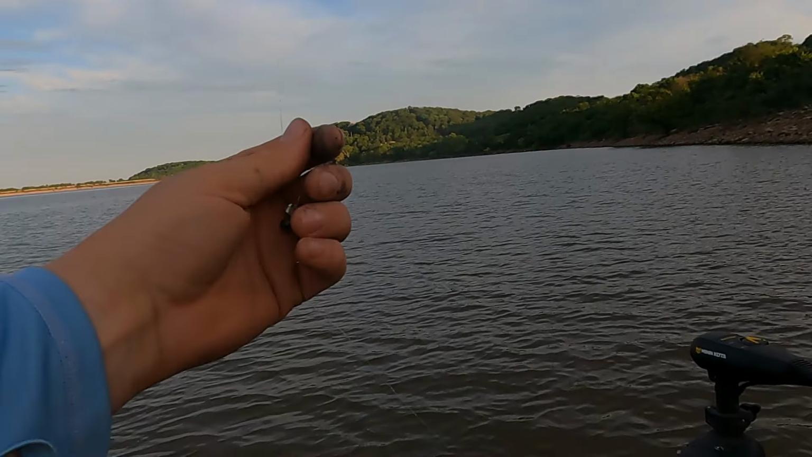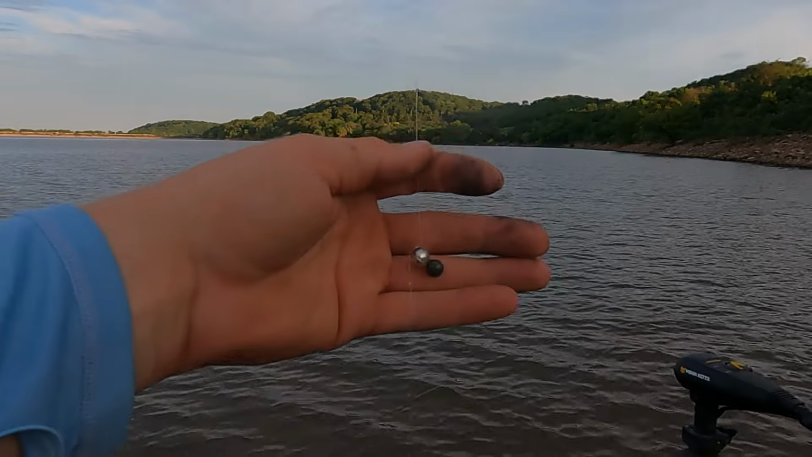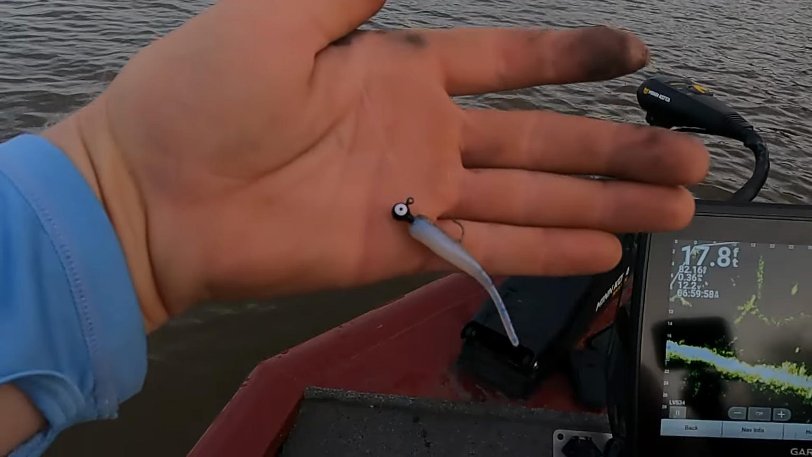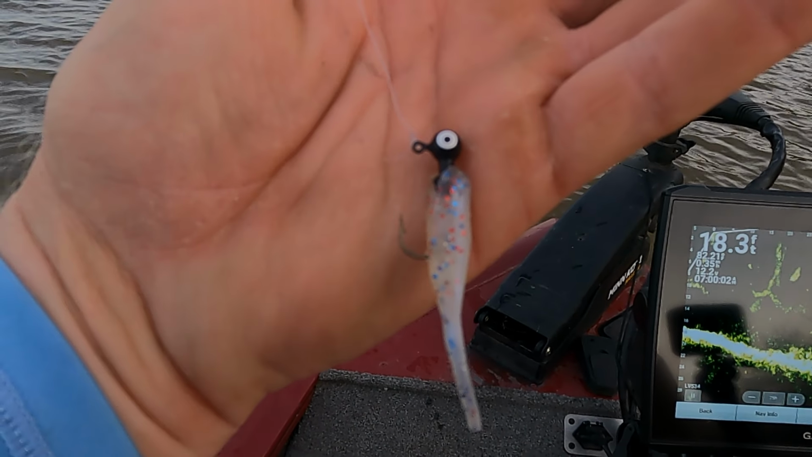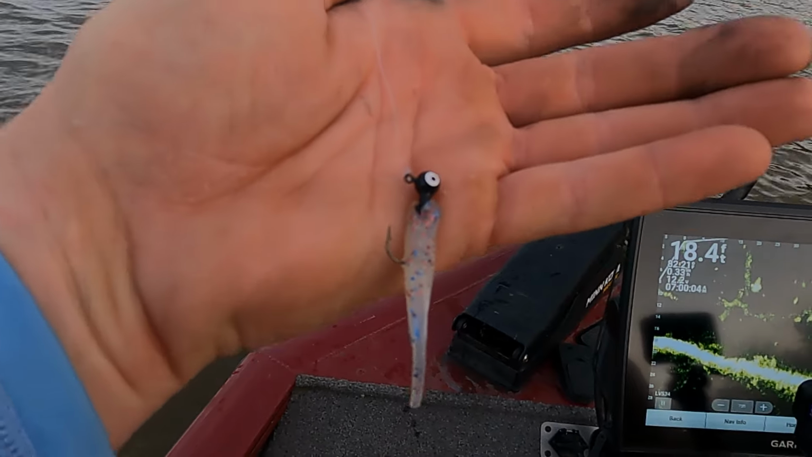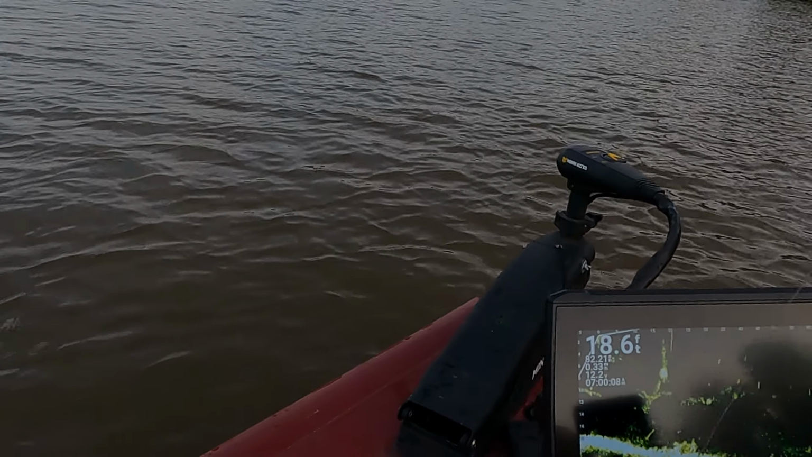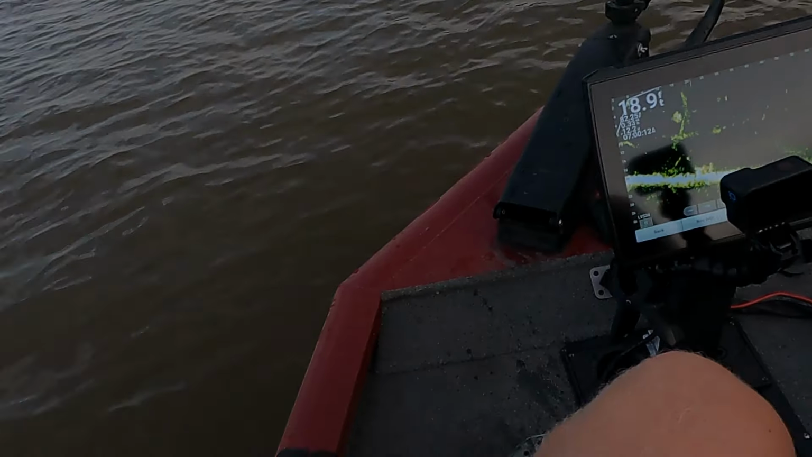What I'm using today is what I typically use. I got a couple split shots, and a 16th ounce black jig head with the white eye, and what's called Patriot on there. It's a white jig body with red and white flakes. I've caught lots of fish on this setup. Hopefully I can catch them again today, but like I said, you never know about crappie. They might not bite today.